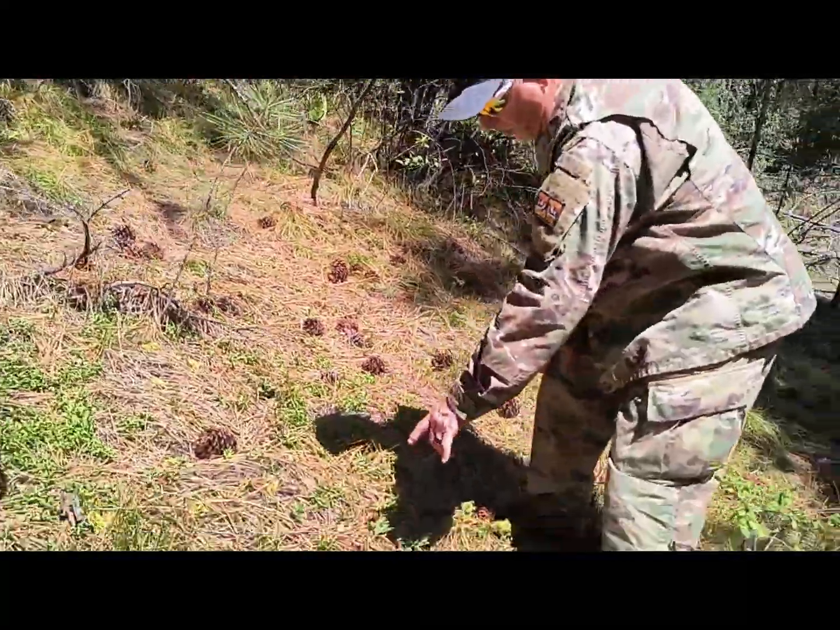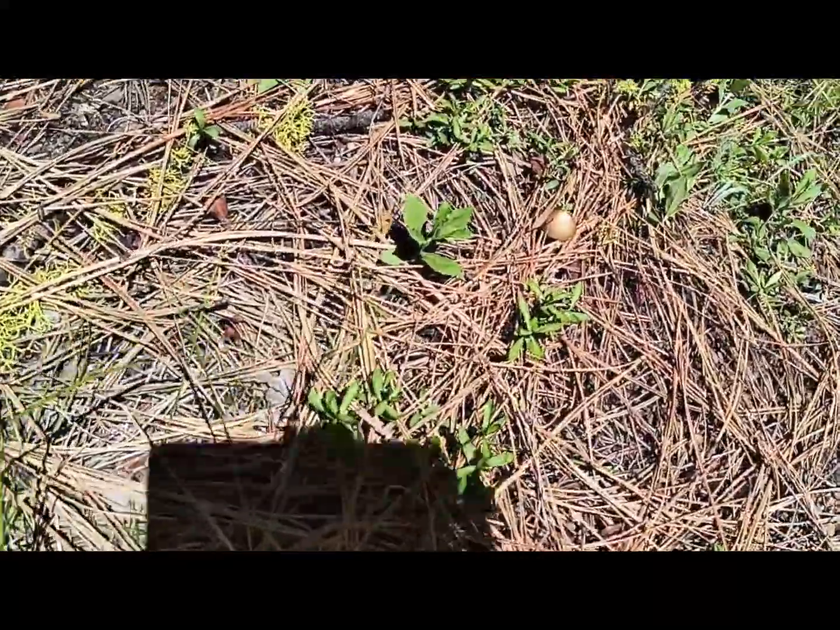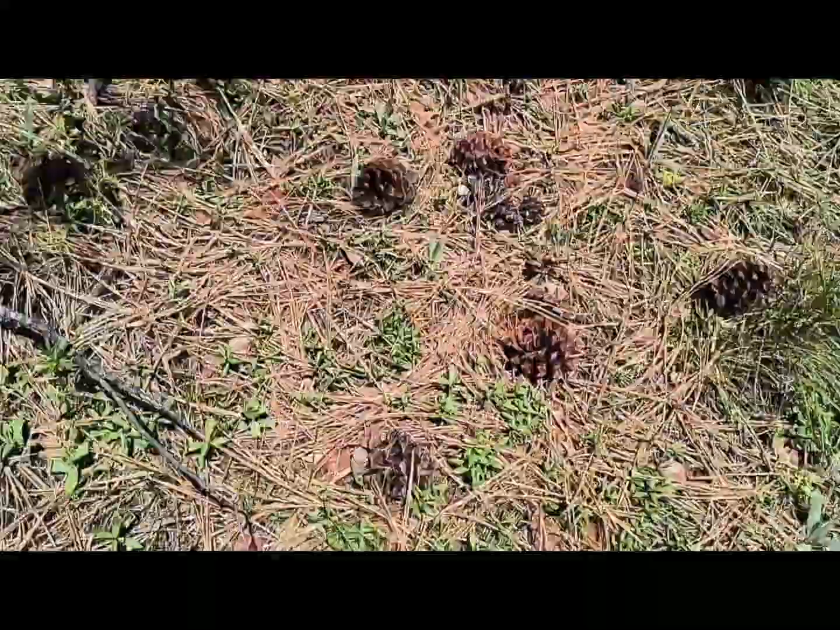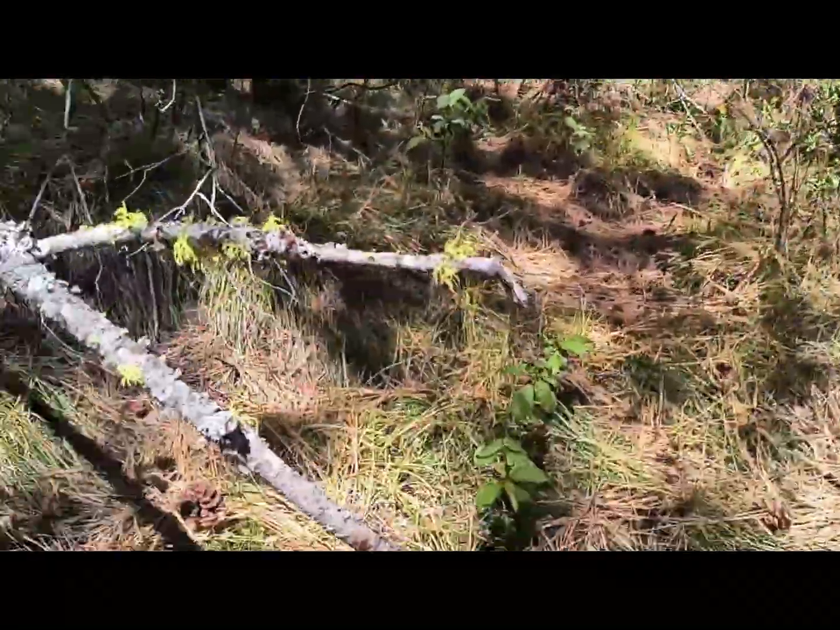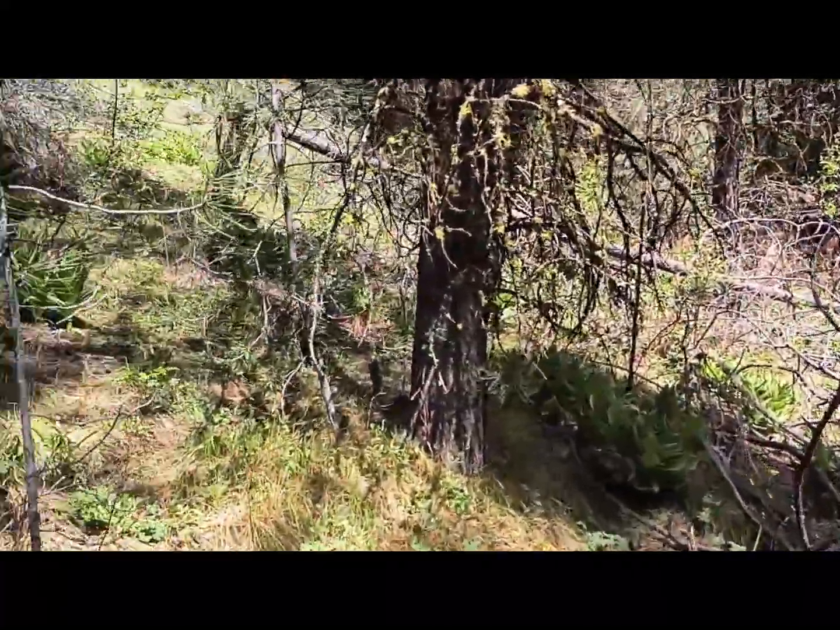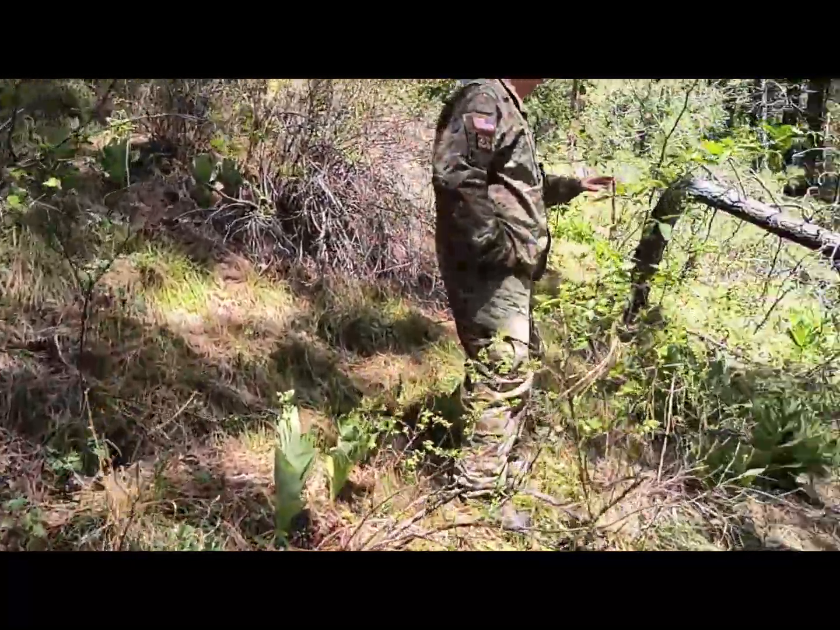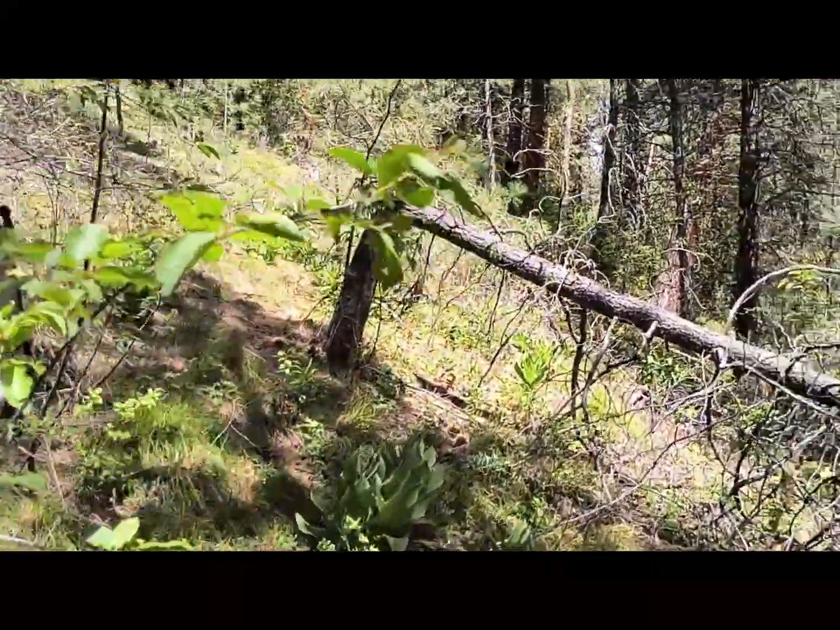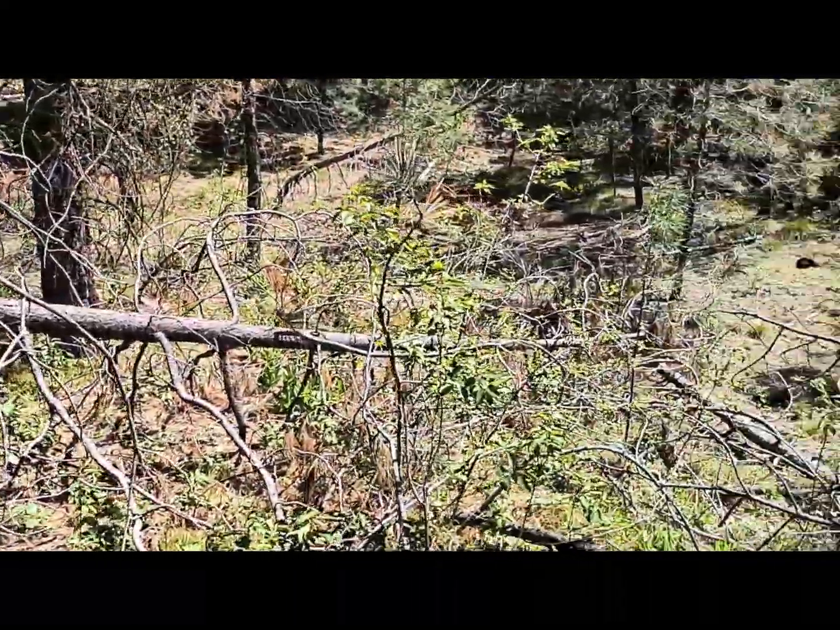And there's all kinds of food. As you can see, there's even mushrooms down here. And we know this area has a lot of deer and elk. So we're going to come up and take a shot of this. It's in a nice little draw through here. All these nice green plants. And here's the tree, if you want to get a close-up of that, kind of pointing the same direction as the other ones.